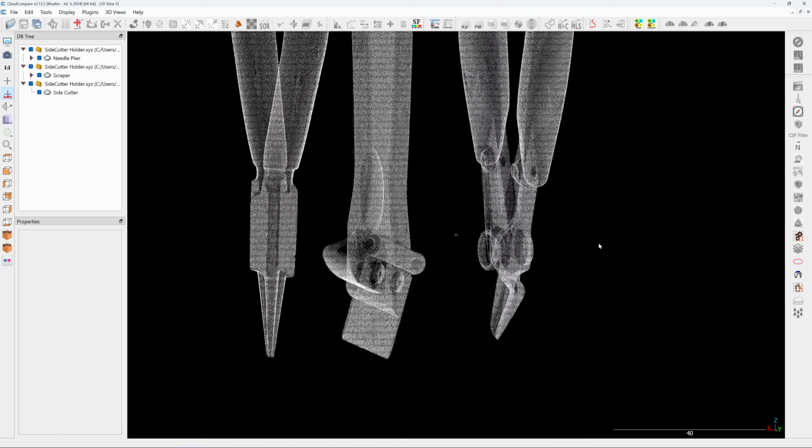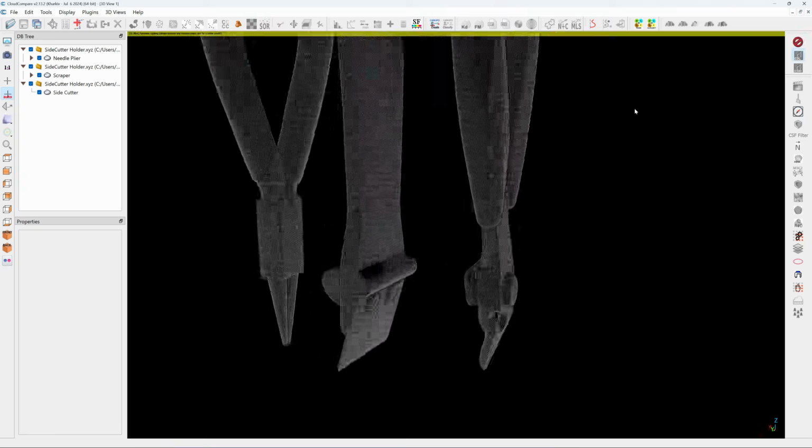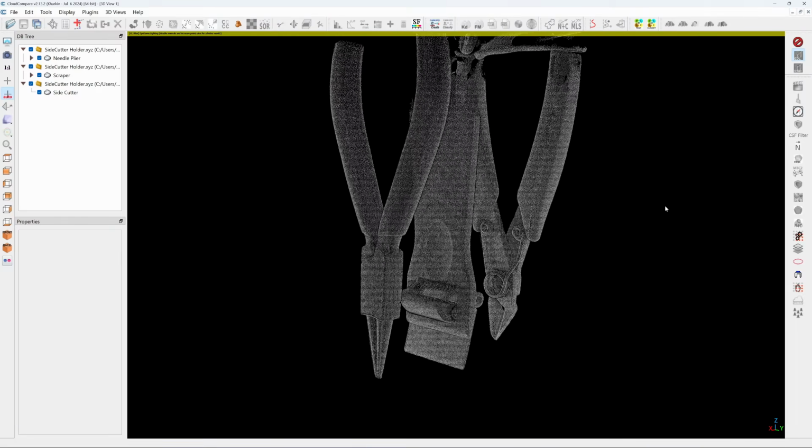One thing to say is that the scan quality from the Mathtree is very good. The point cloud is very clean.